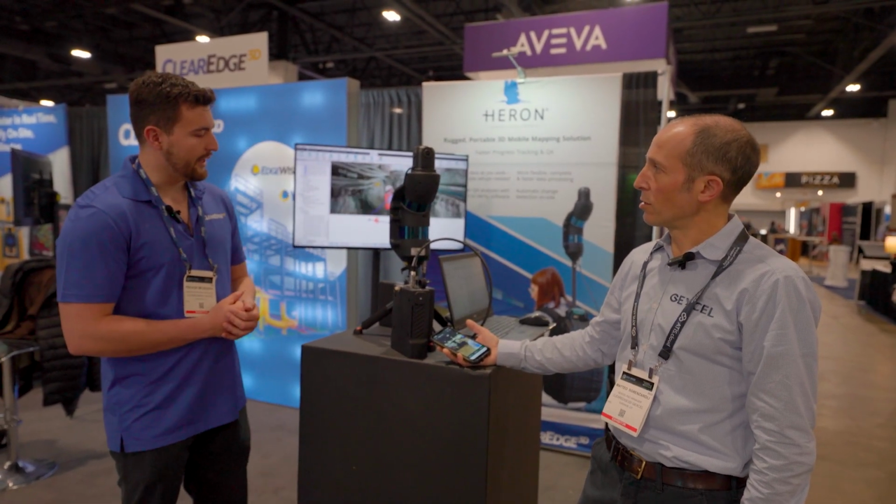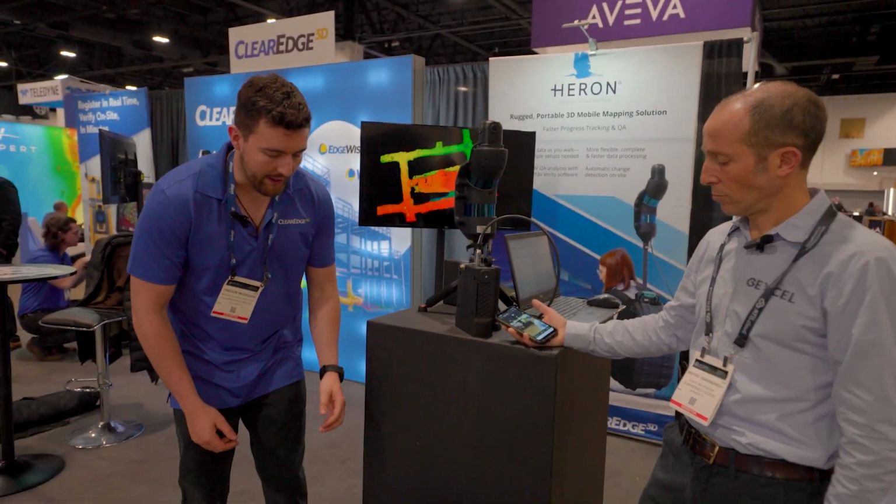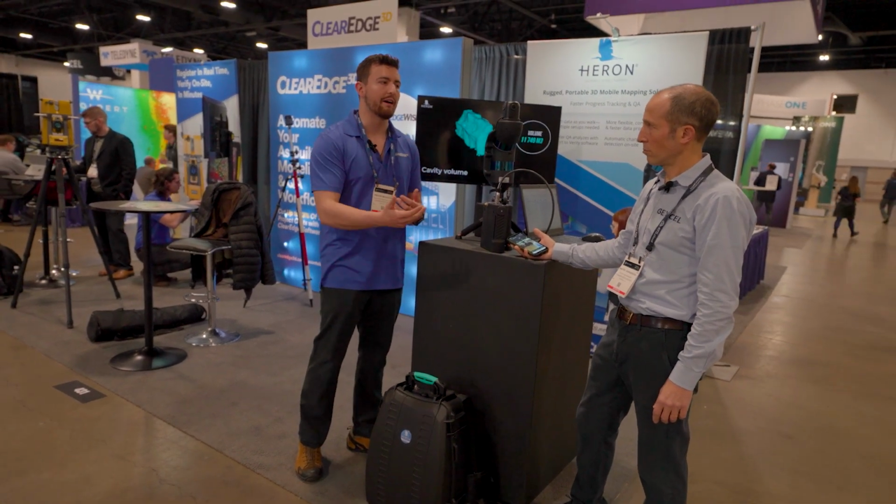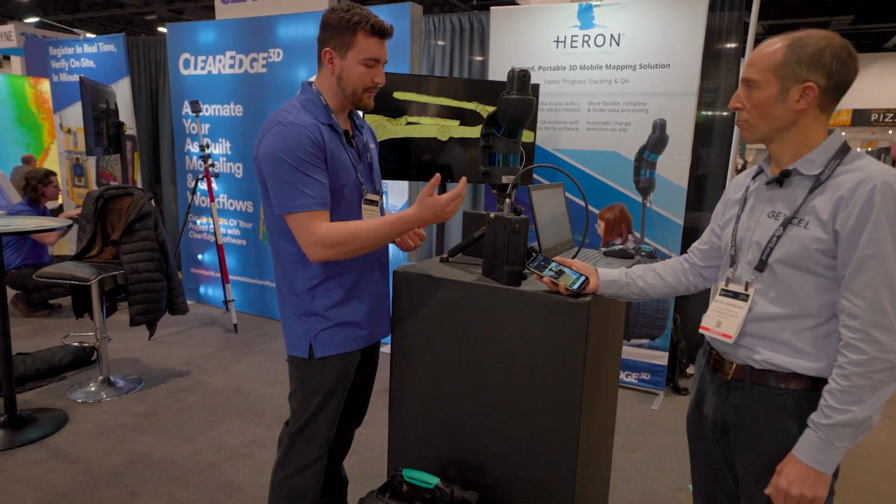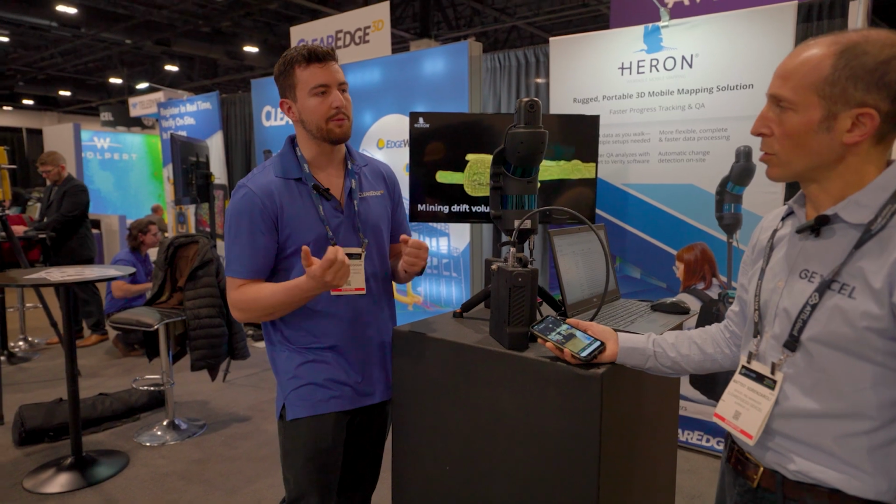So it looks like we have the head dismounted right here. We can have the head either handheld, or we have the backpack mount right here. We could use it like a traditional over the head, walking around and capturing. And it sounds like you also have the options either with your little handheld device, or we can use a full tablet so we can actually see the data capture on the screen, correct?